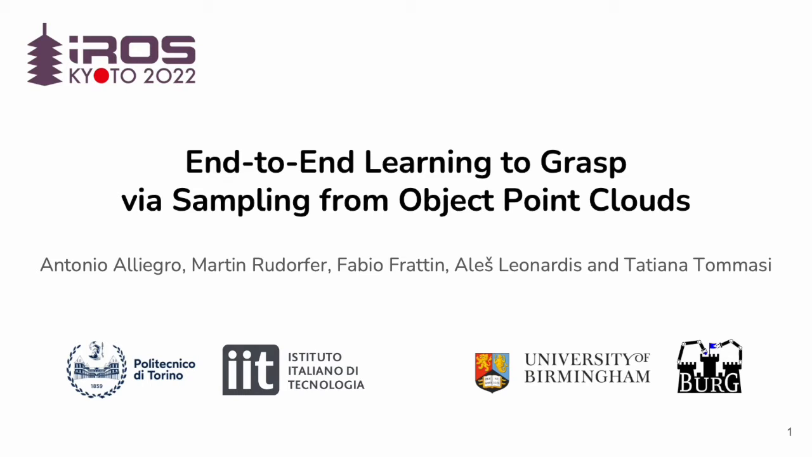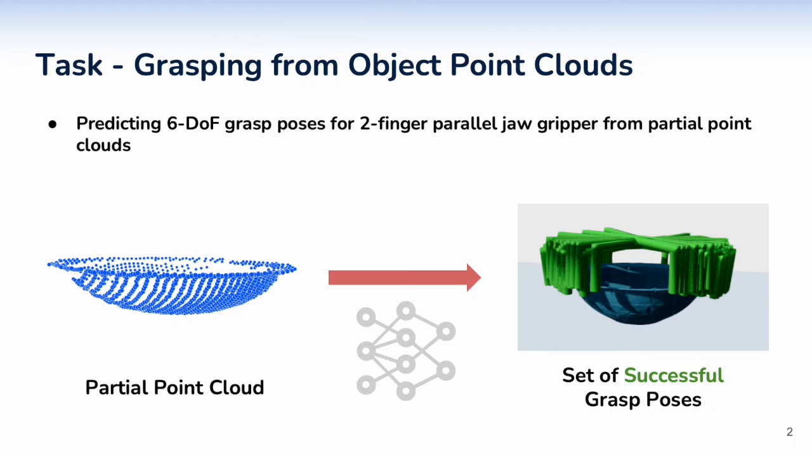In this video, I'll present our work named End-to-End Learning to Grasp via Sampling from Object Point Clouds. This work has been done in collaboration with colleagues from the Burg project and the University of Birmingham. In this work, we tackle the task of grasping from 3D object point clouds. Given a partial observation of the real object to grasp, we aim to predict a set of successful grasp poses.